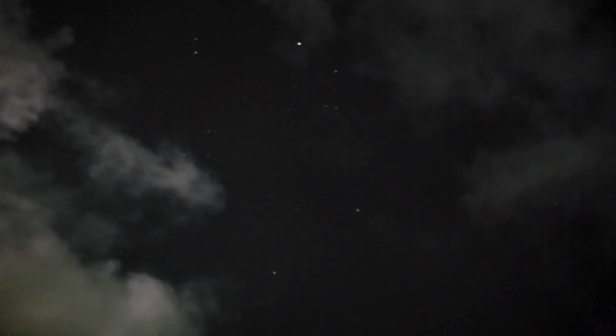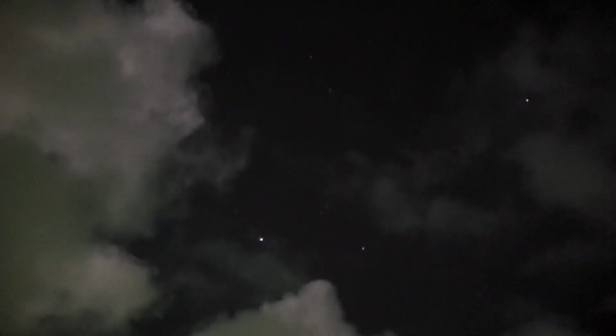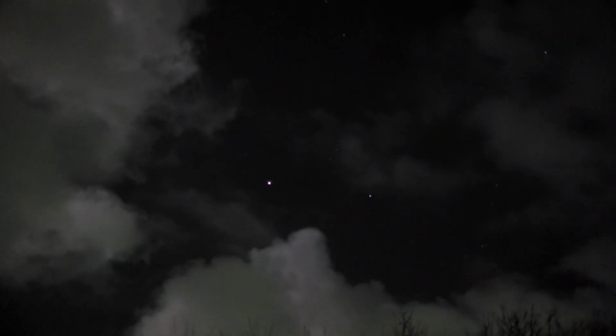So I'm using the Sionyx Aurora Pro. Very good for filming the stars, satellites and whatever else may be up there. You see all sorts.